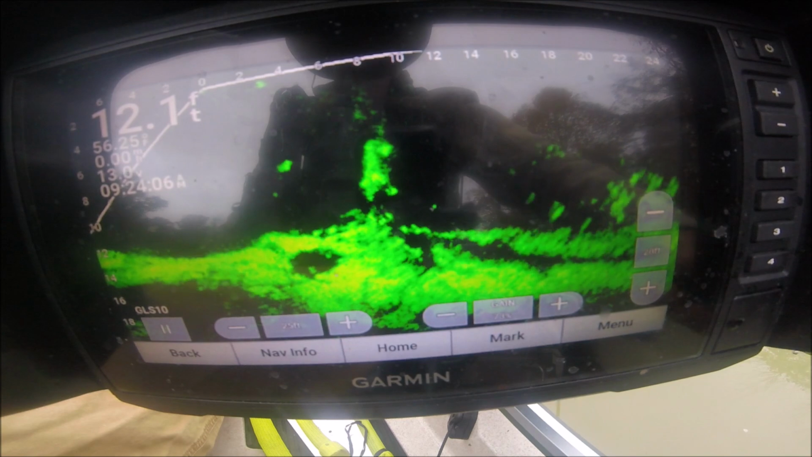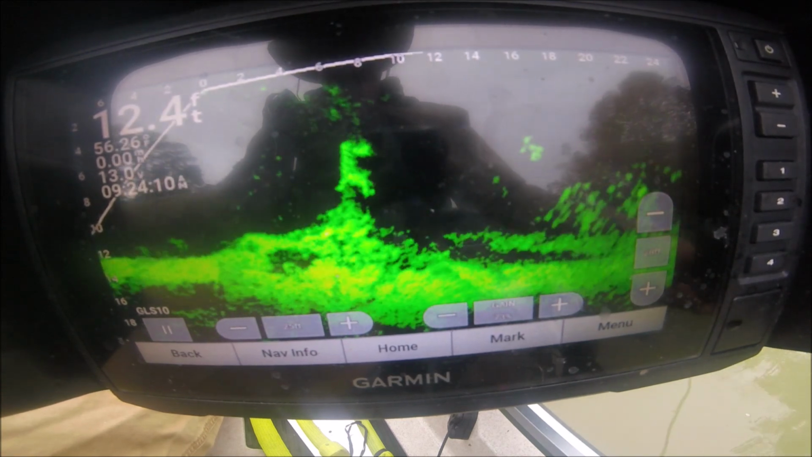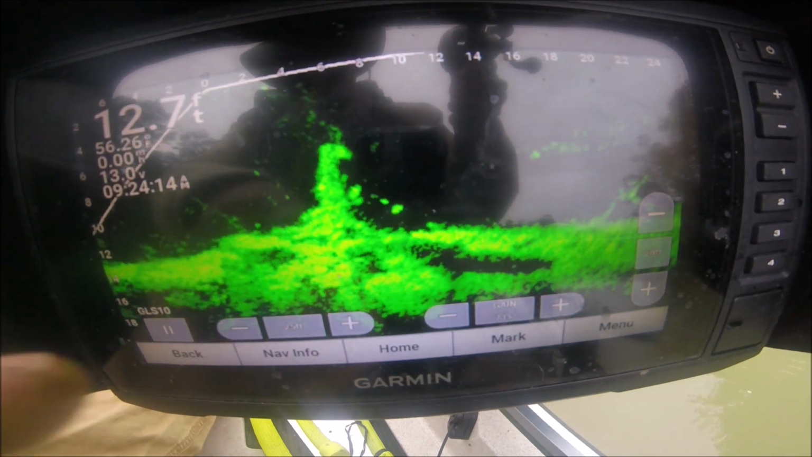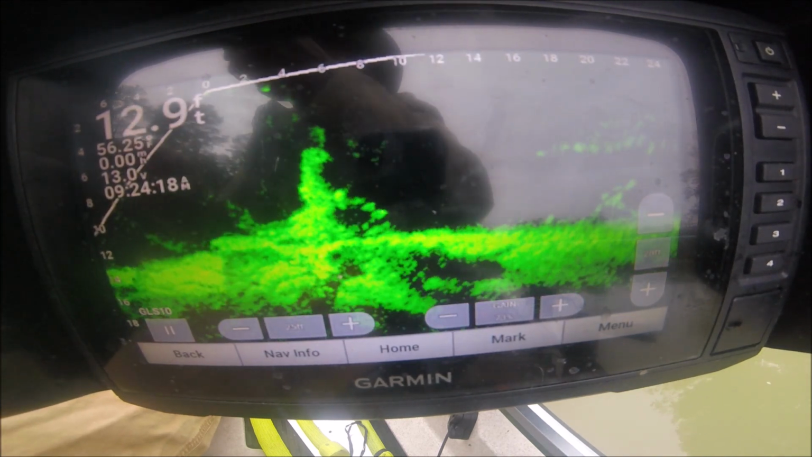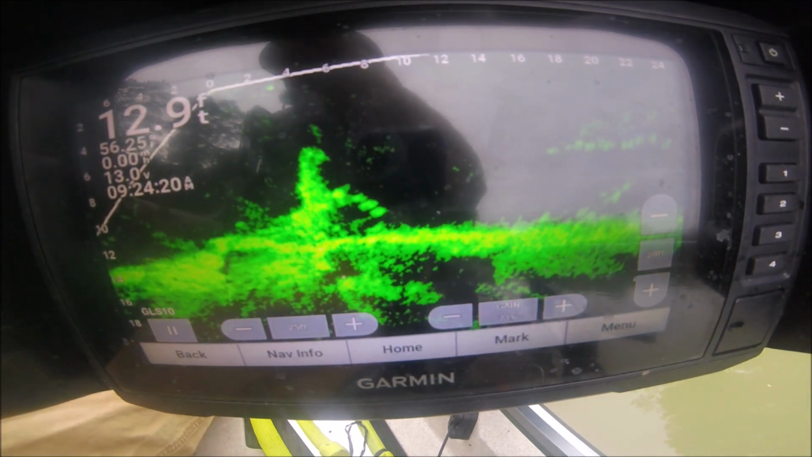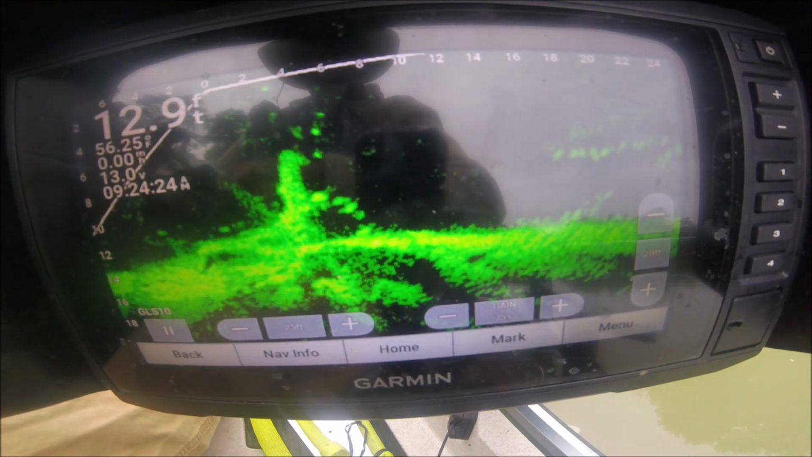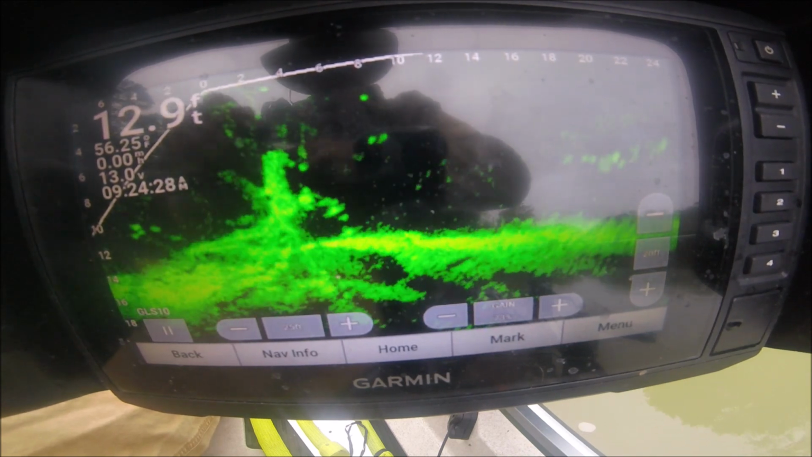Get the boat turned right instead of fishing across my body and try to drop right on the fish. Should be some right there holding around about 10. This is 8. Right up over here. I'll get my jig on home.